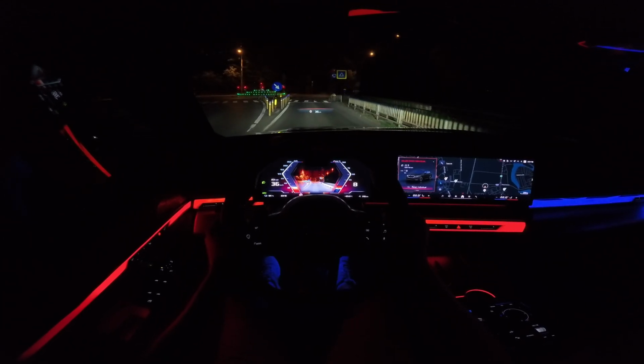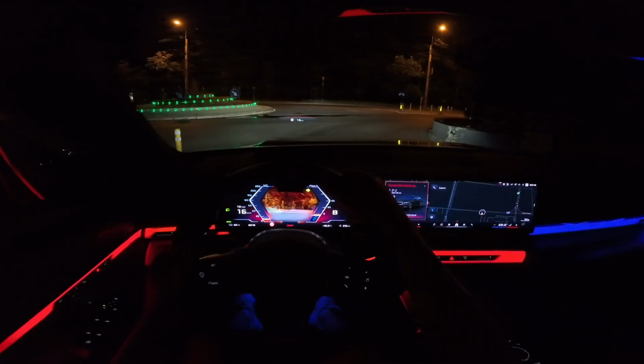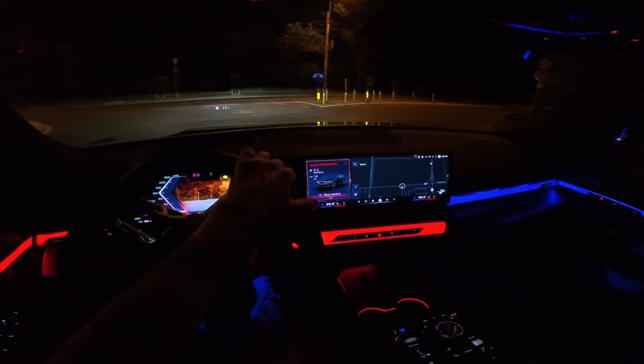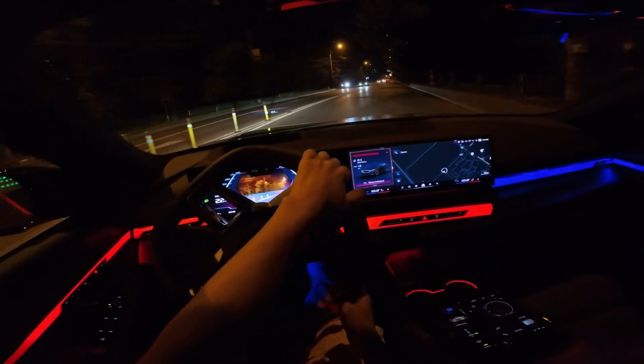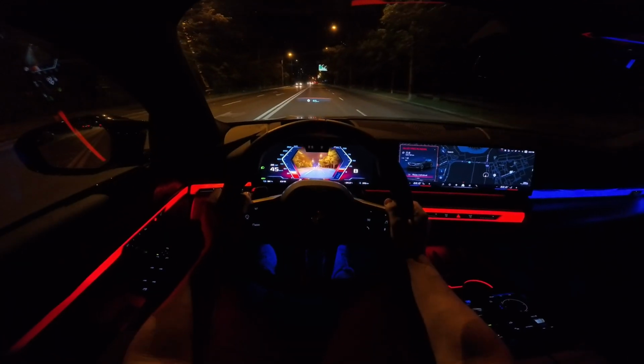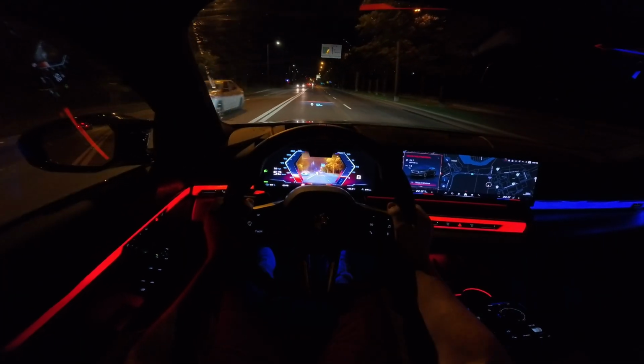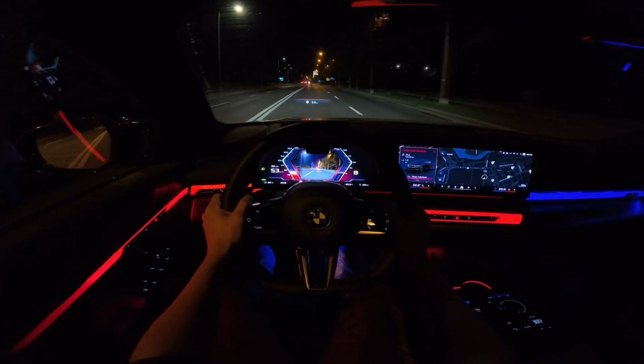Crazy powerful. The light is super powerful, man. Probably one of the most powerful lighting systems I ever tested in the last month. I noticed that it's crazy powerful. You have such a good view, and for driving in the night it's very useful.